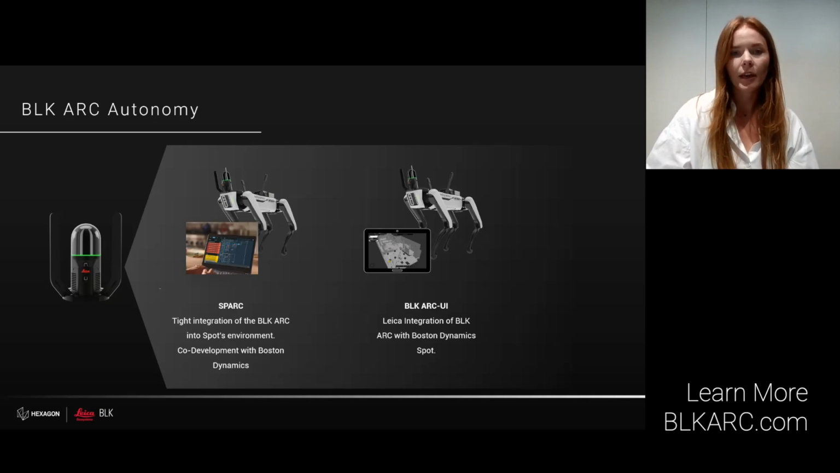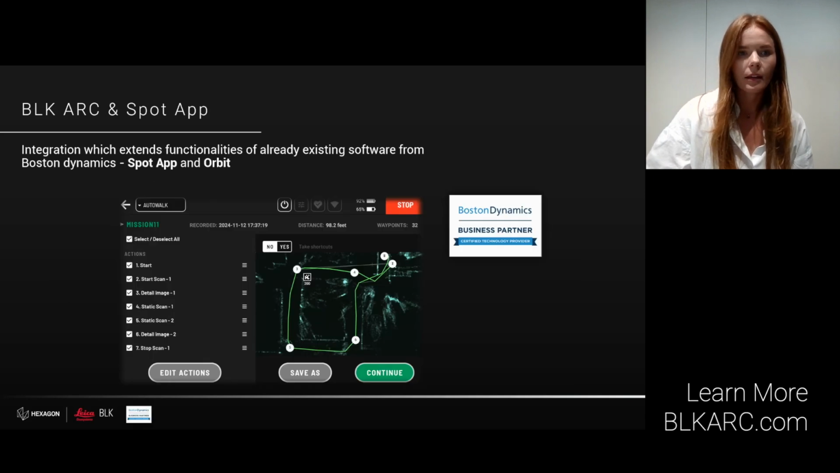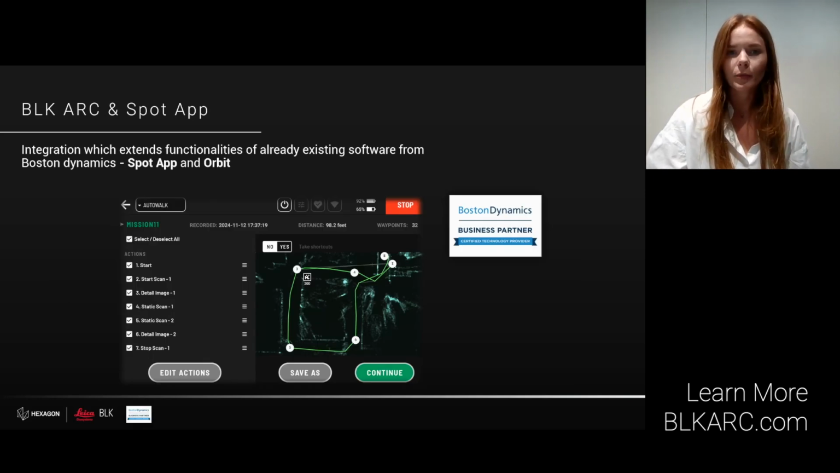And second, we have the BLK ARC UI, fully developed by Leica Geosystems. Both of those solutions provide powerful and efficient tools for a wide range of applications, and they share many similarities, yet are very different and tailored to meet different needs of our users. Then let's begin by exploring the BLK ARC and Spot app solution.